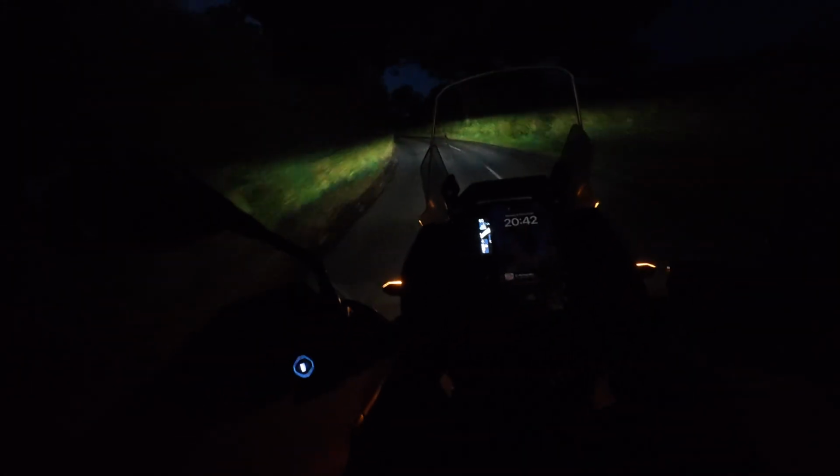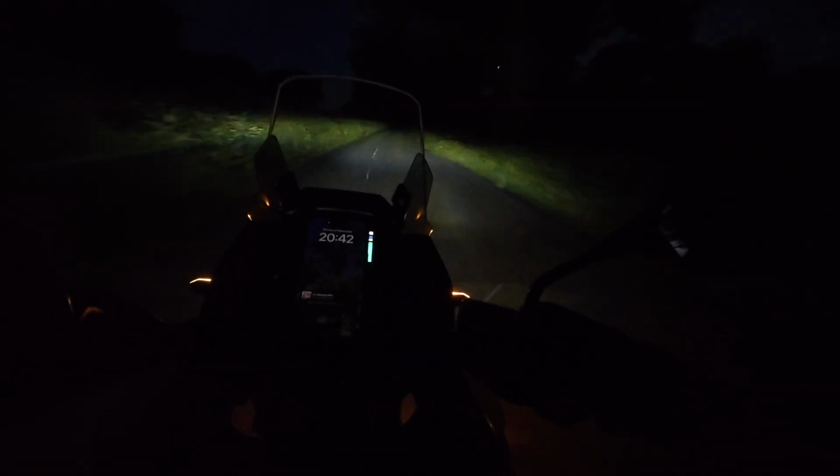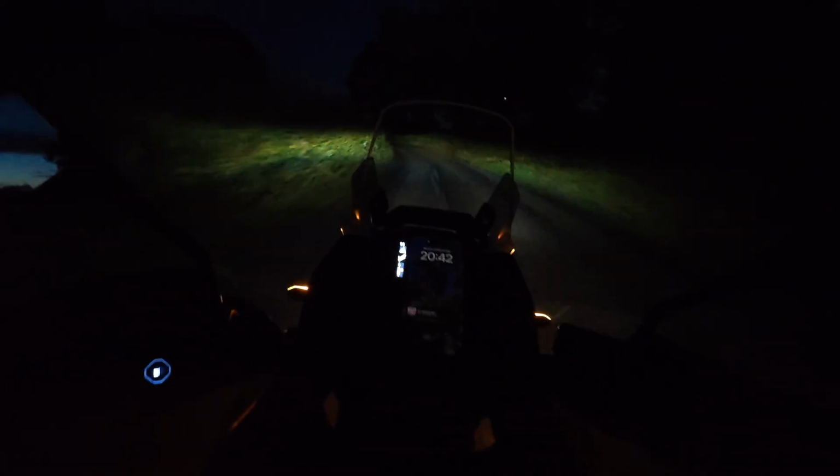Yeah! Woo! Good roads these. Certainly feel the temperature change because we're going up in altitude. It'll drop quite quickly. Beacon Fell sits at about 625.